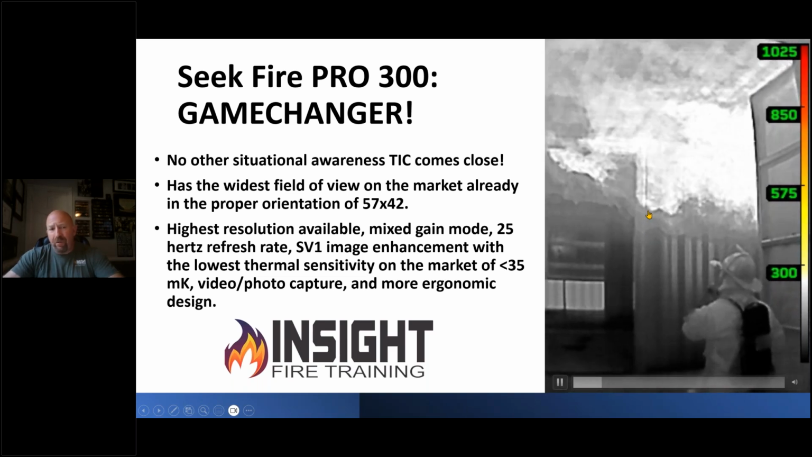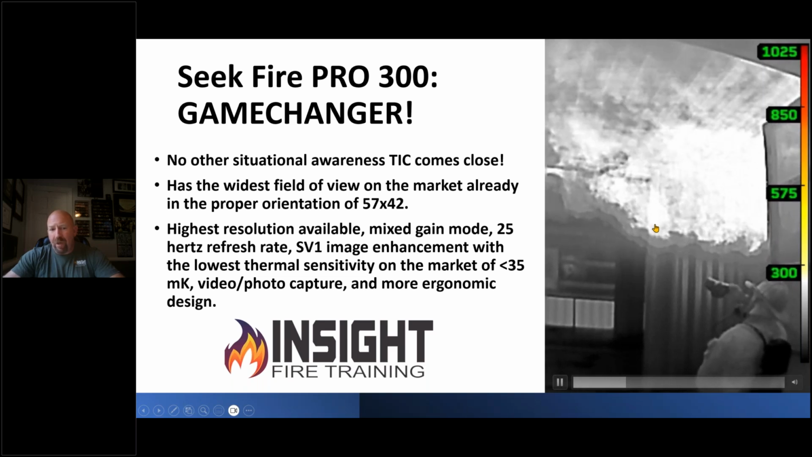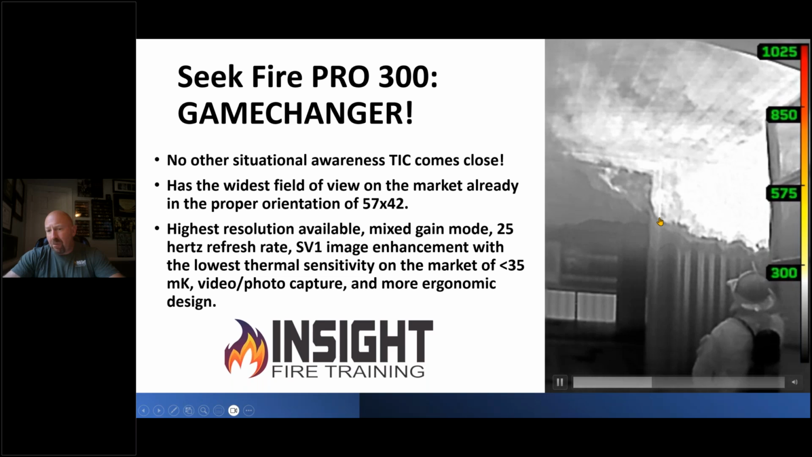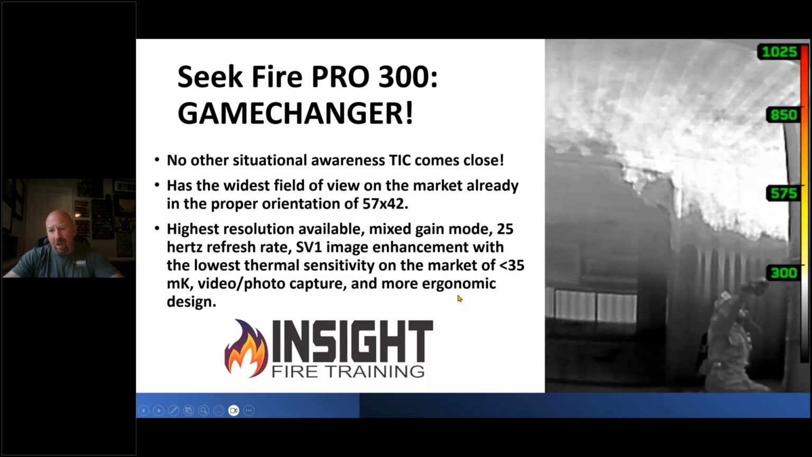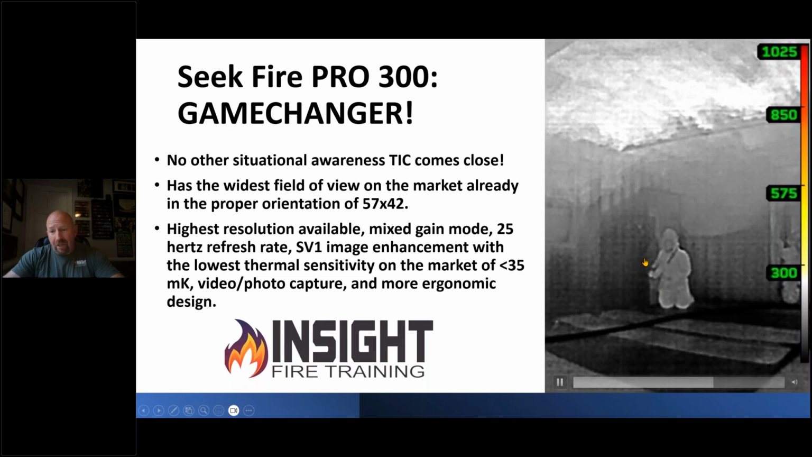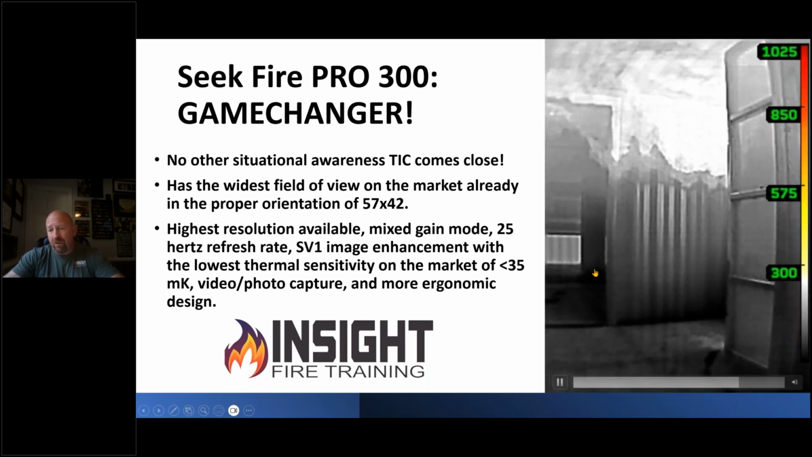This camera has the widest field of view on the market and the fastest refresh rate. It switches pixel by pixel thanks to mixed gain mode. It has the lowest thermal sensitivity, comparable to $3,000, $5,000, $7,000 devices, and it's ergonomic. You hold it like a cell phone, and every person who owns a cell phone can afford one. It's easy, it's intuitive, it's a lifesaver, and it's a game changer for the stuff you do on the fire ground.